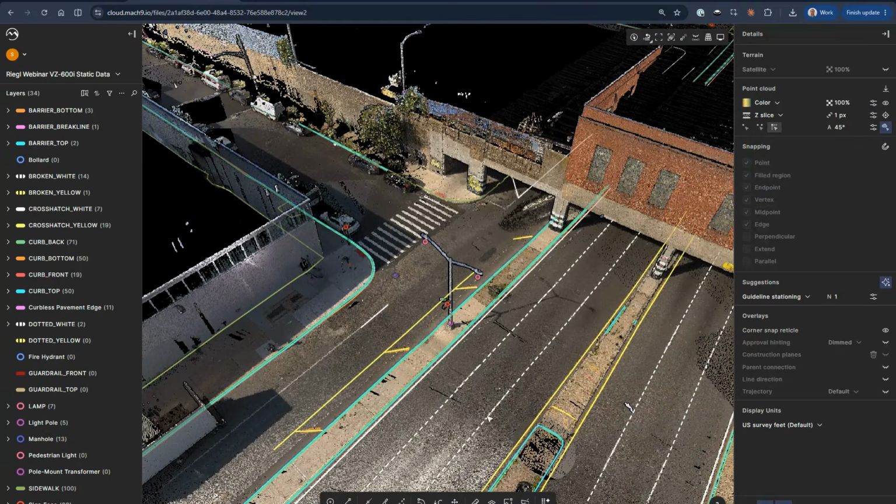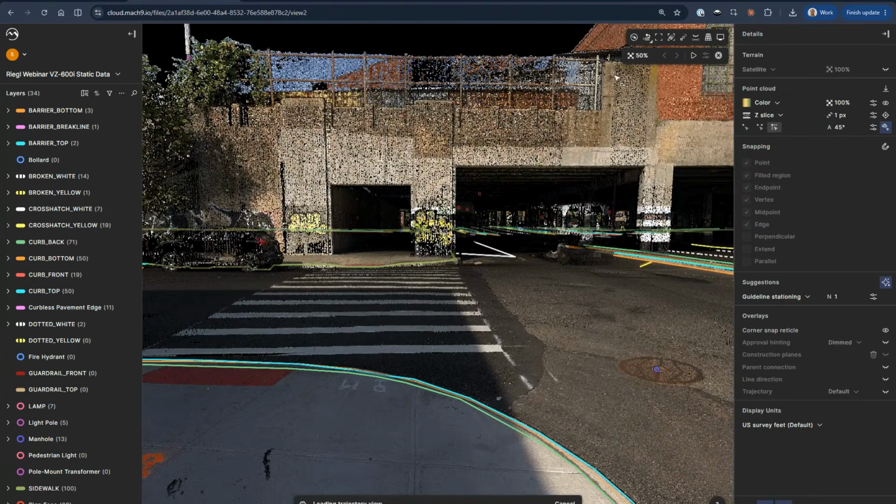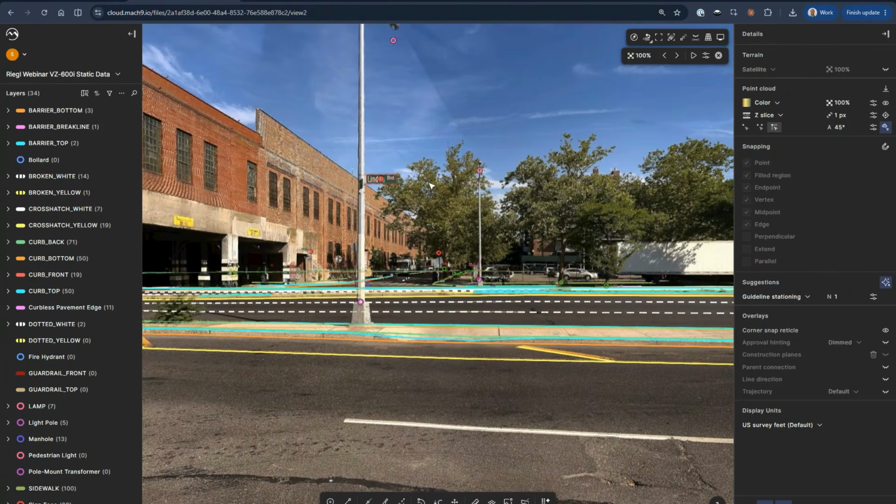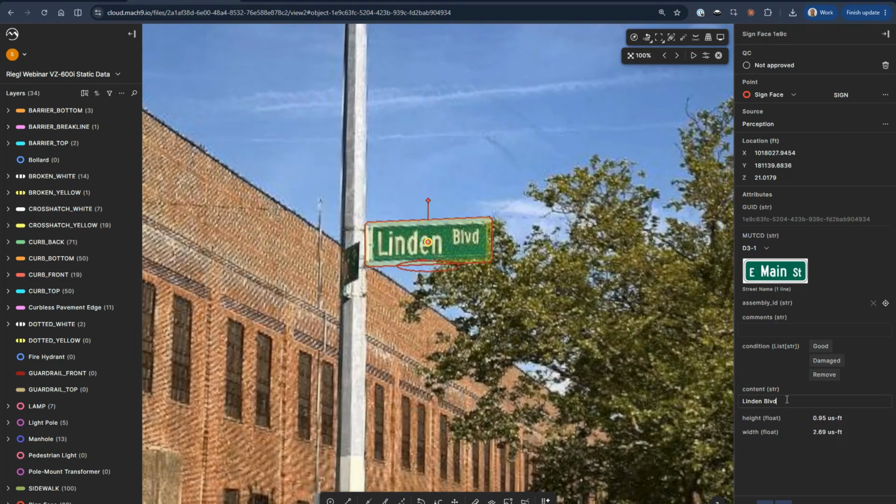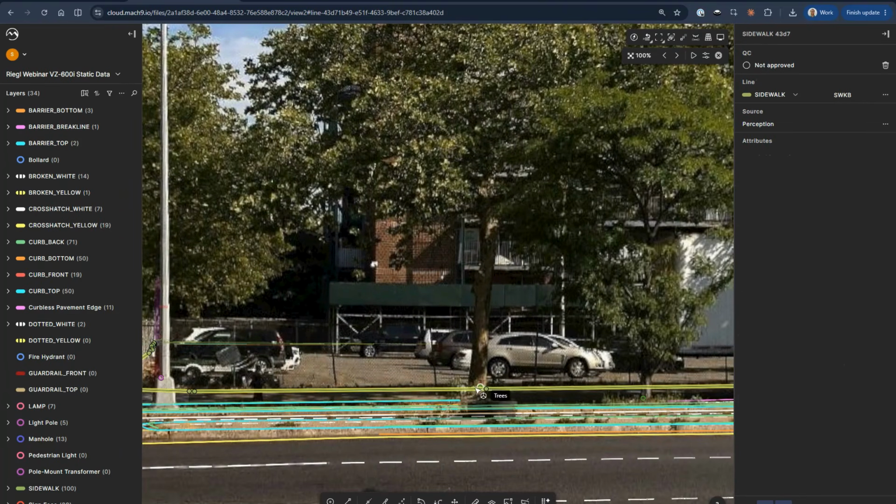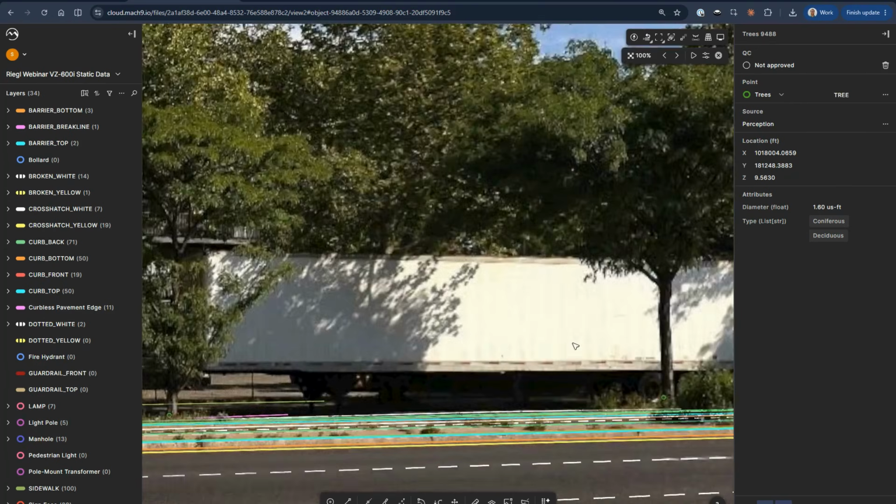So we can jump back to that colored view and go into that image overlay as well. And you can see just how nice that is here for everybody. The sign we picked up, the model added in the sign text for us. We're still able to do things like our tree diameters as well. The tree diameter was in here for us.